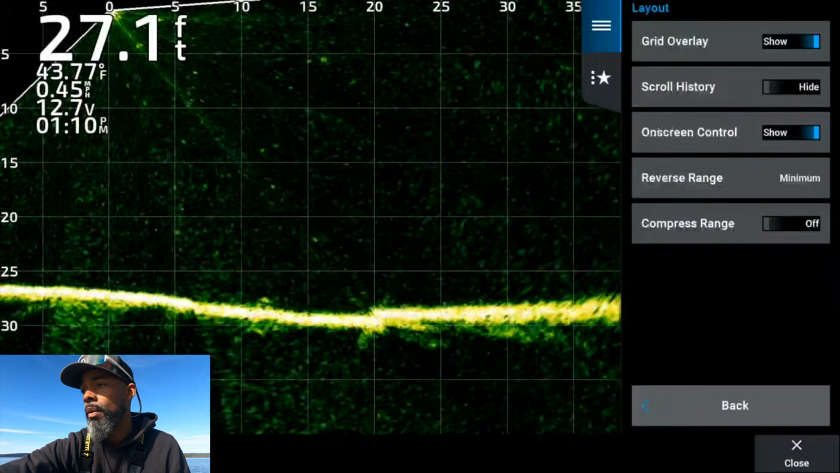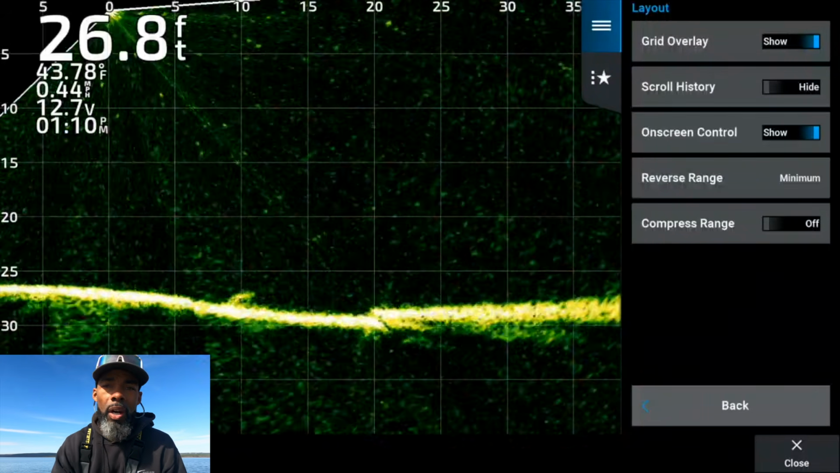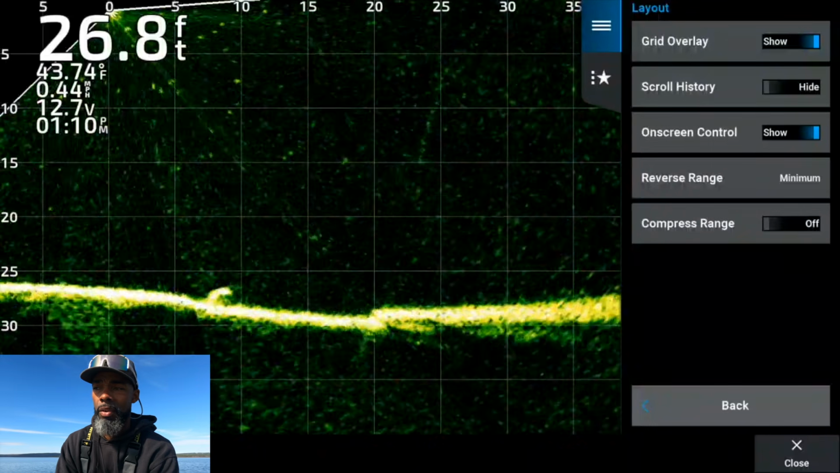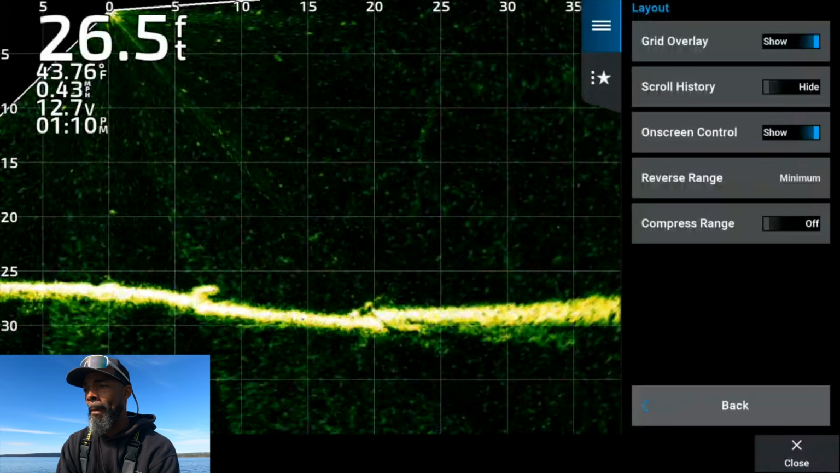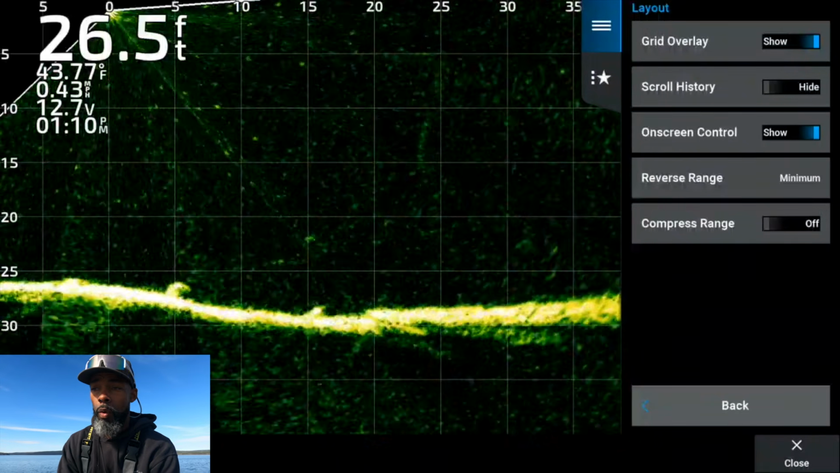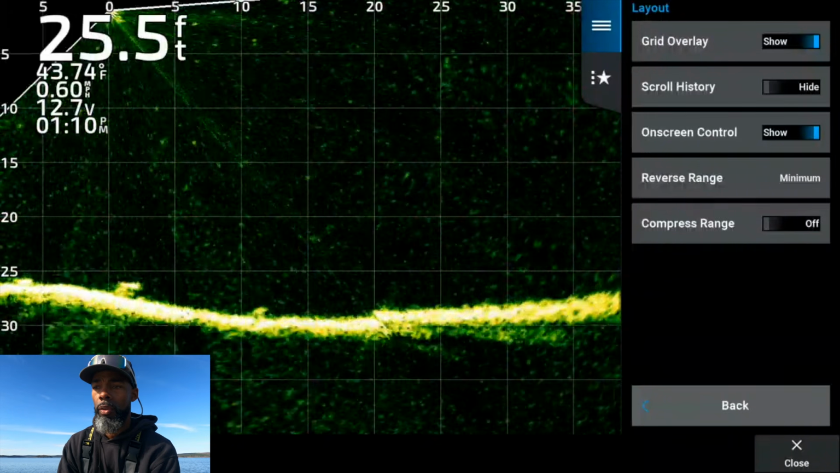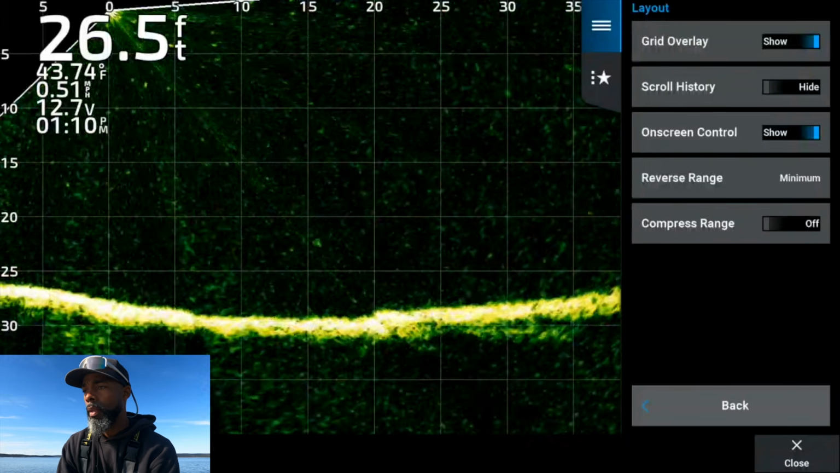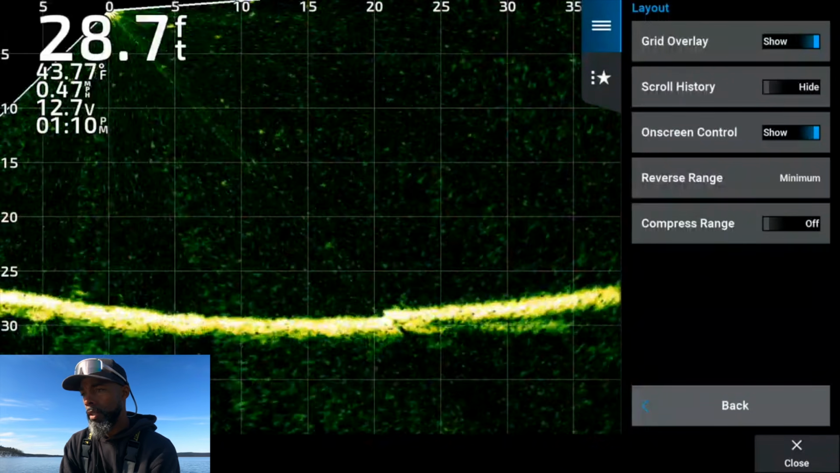Let's go back. We'll go to layout. Layout, simple grid overlay. I have the grids on right now. I don't really use them. I could turn those off, but they're on and they don't really bother me, so I've been leaving them on. If I were targeting individual bigger fish in shallower water, the grids would probably play a bigger role in what I'm doing. But for what I'm doing day in and day out, I don't really need them. Scroll history, I like to leave that off. On-screen control, of course, those are on.